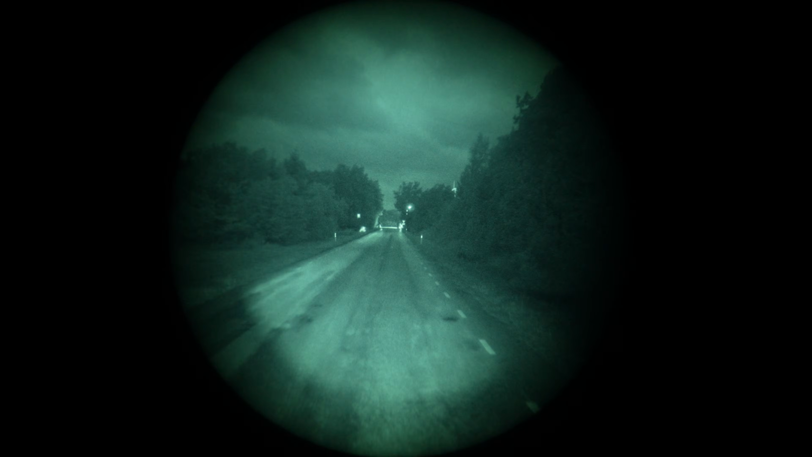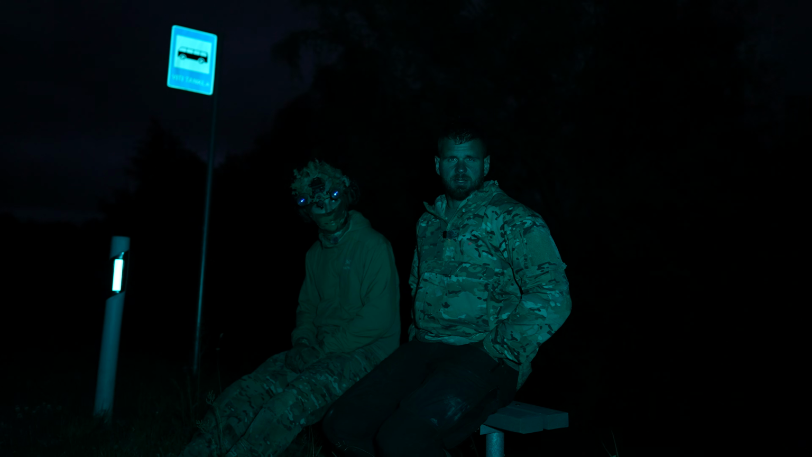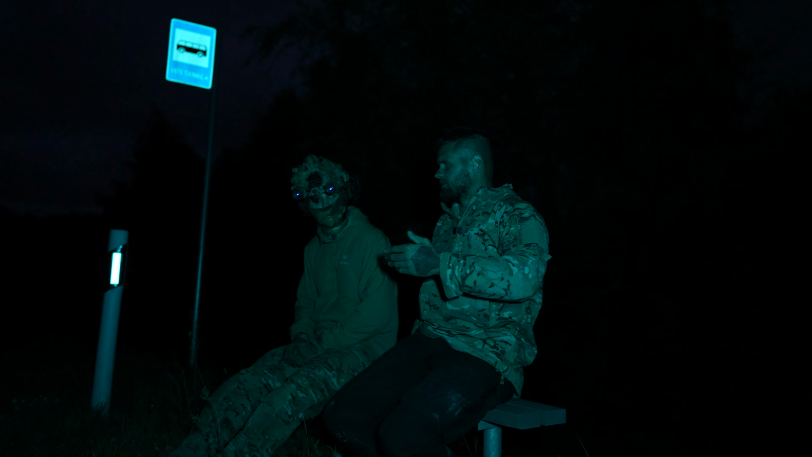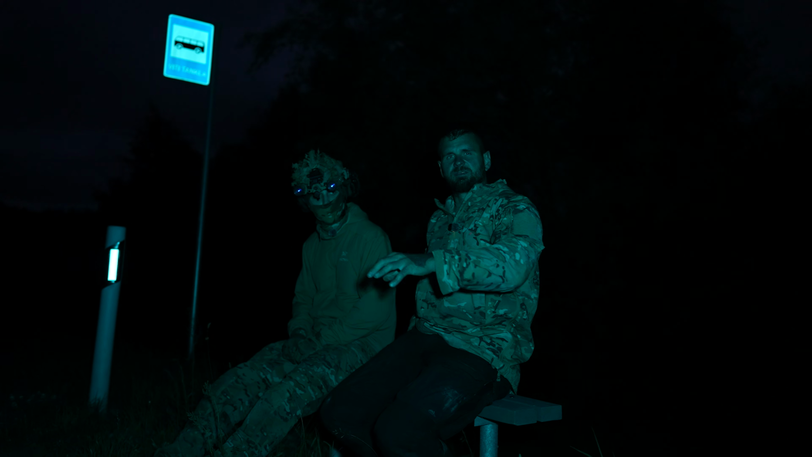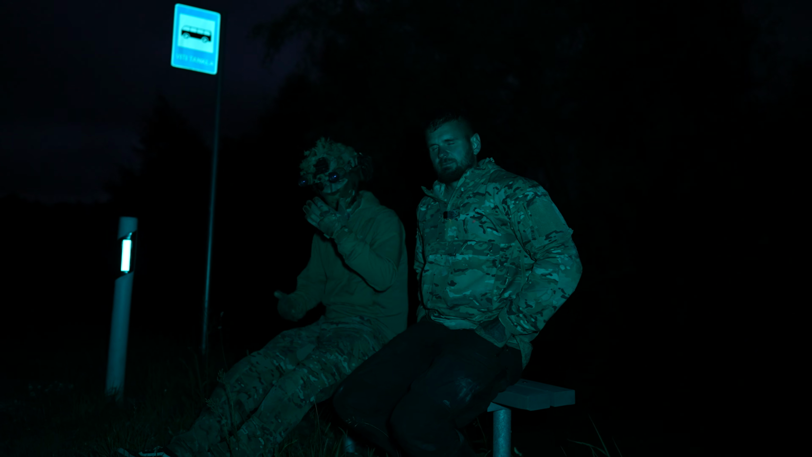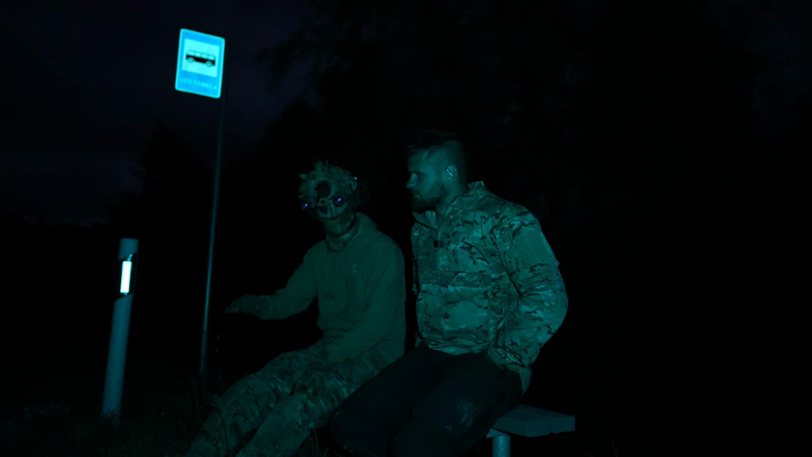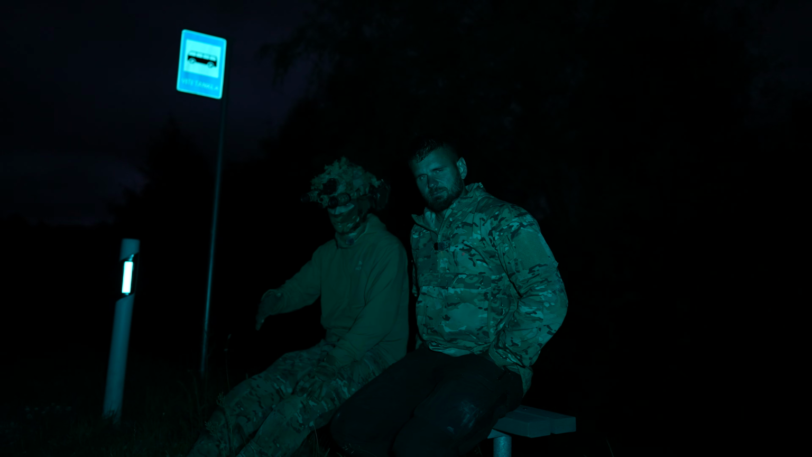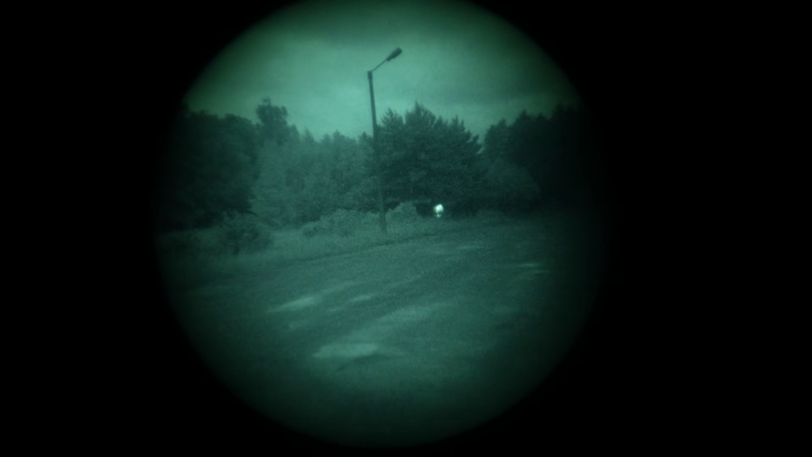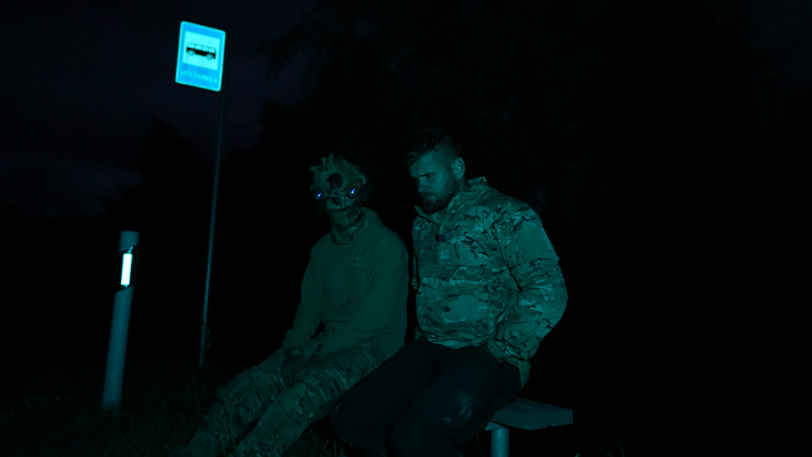Just finished testing the max range. In current conditions, it was about 300 meters where you can identify a person, but it can go up to 500, highly depending on the environmental situation or the environment you're in. Currently the road was hot and the same road was our backdrop, so it was hard to distinguish us past 300, but if your backdrop is a forest and you're standing at the edge of it, then I have used the same device and saw heat signatures from around 500 to 600 too.